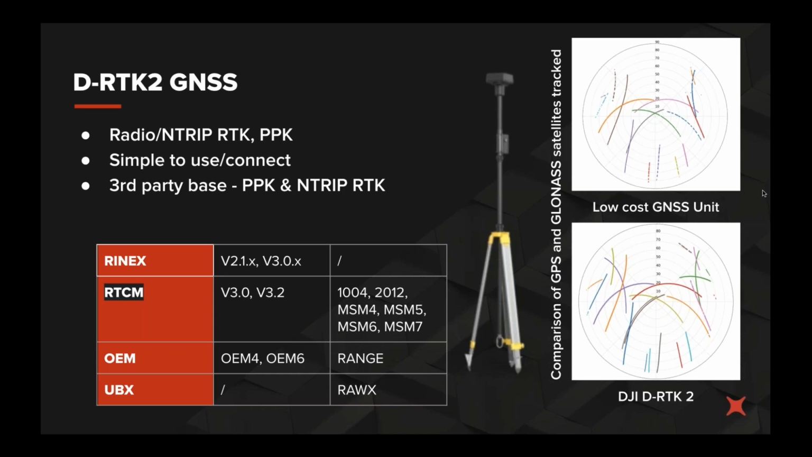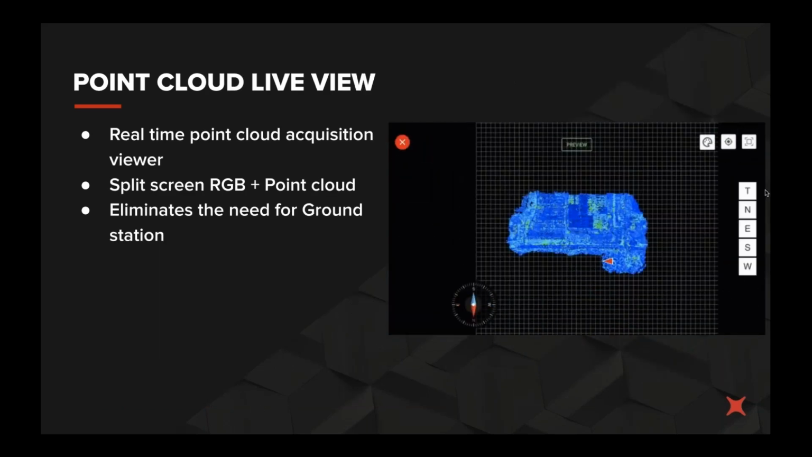So moving on, I'm going to pass it back to Van, and he's going to tell you about the point cloud live view option, what's got him excited about it.